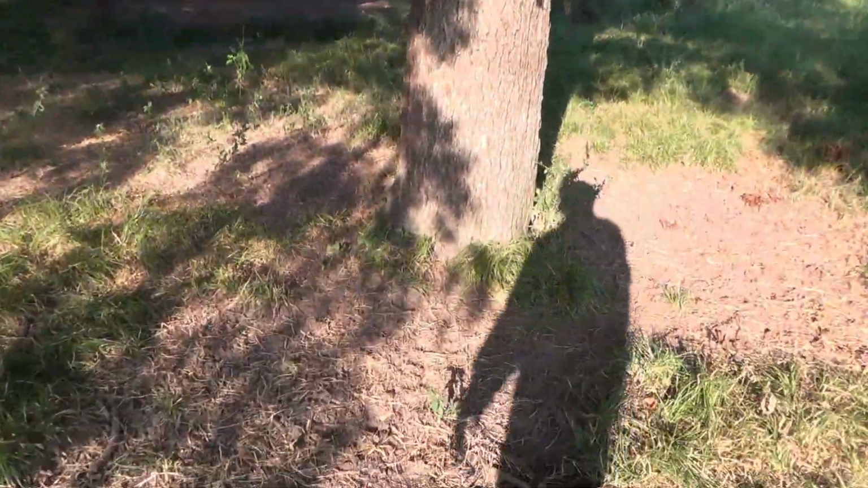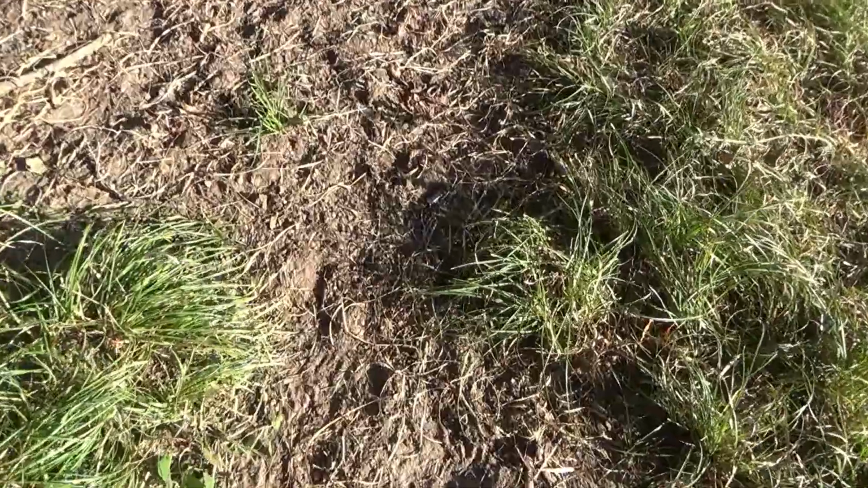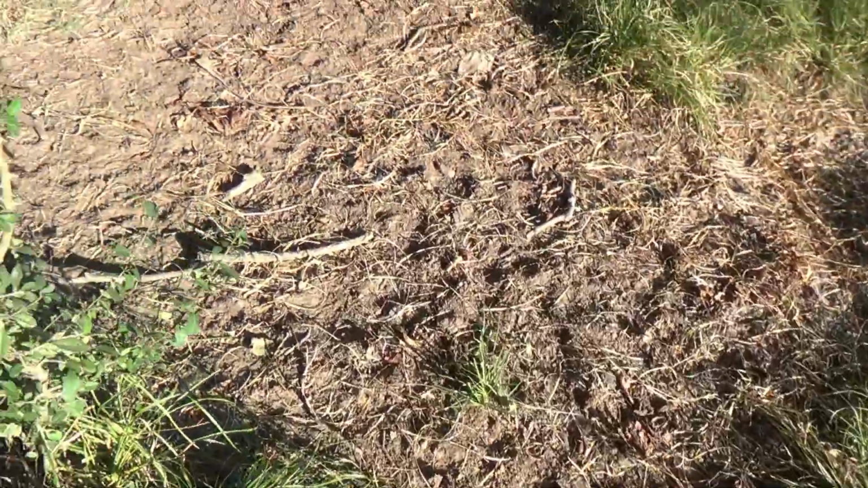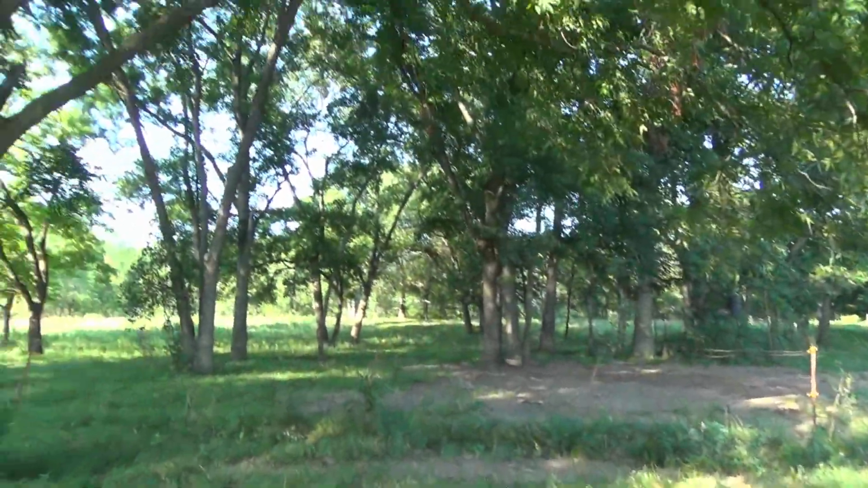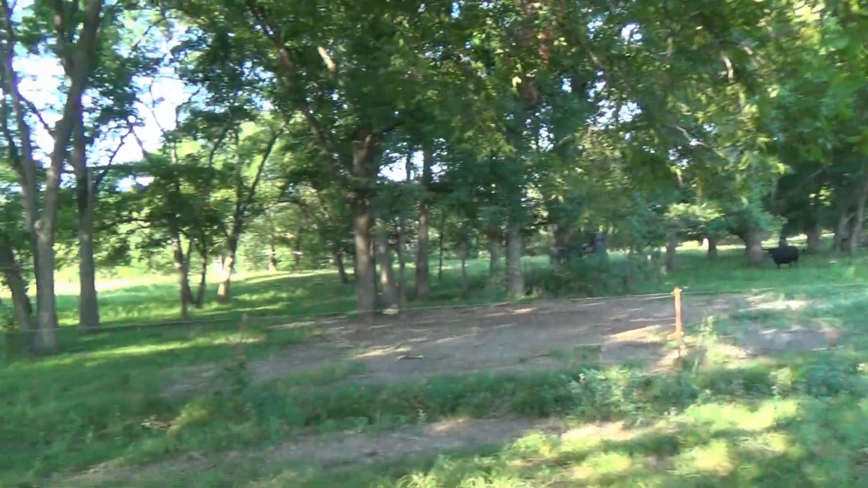Let's look down here at the ground. You have to look close, but I do see some hog tracks. I see some turkey scratchings in here. But here's a better look at the pecan grove. Goes back way back in there.